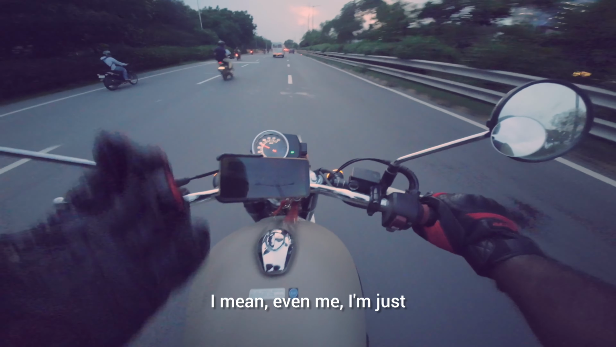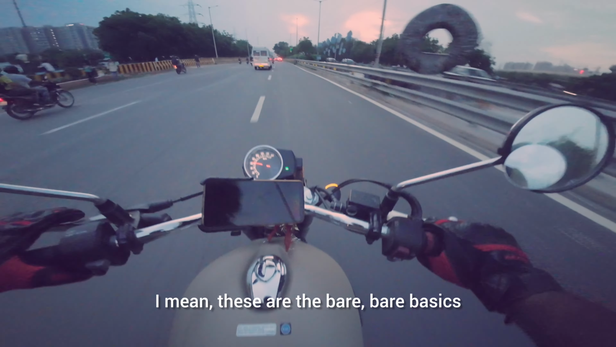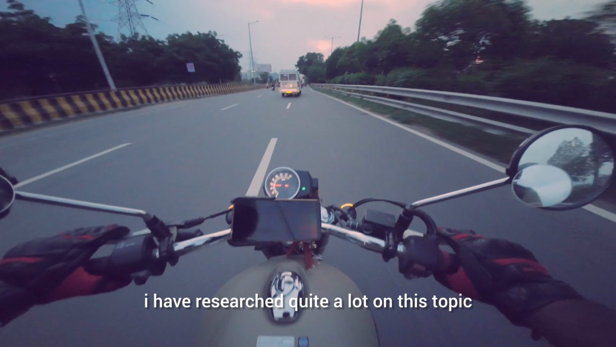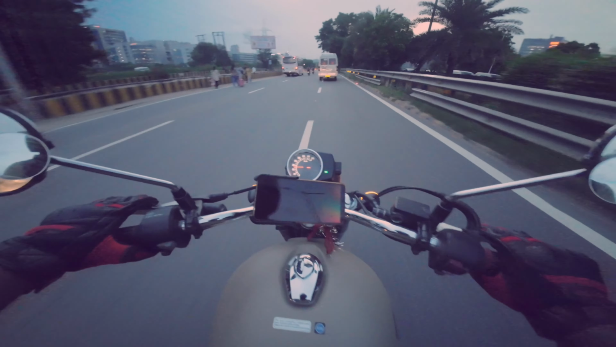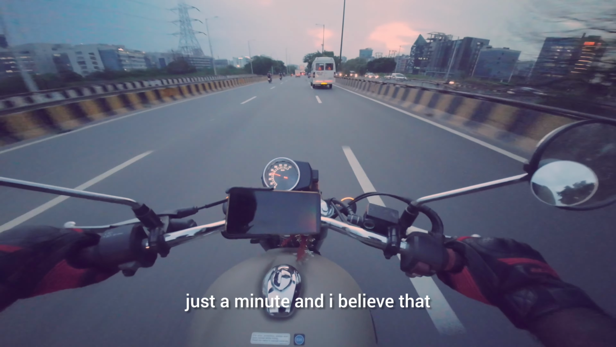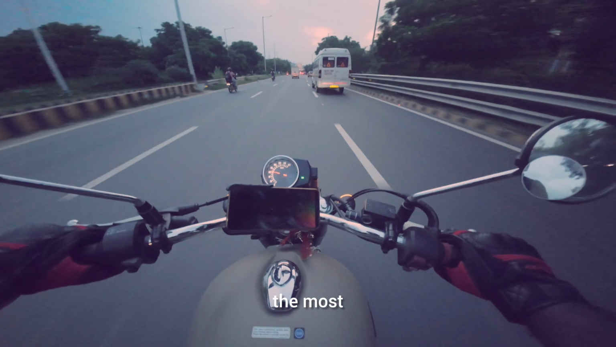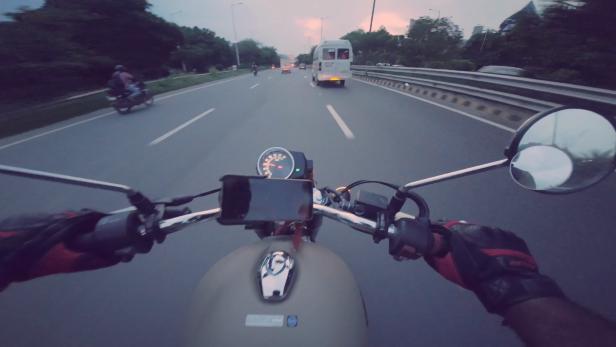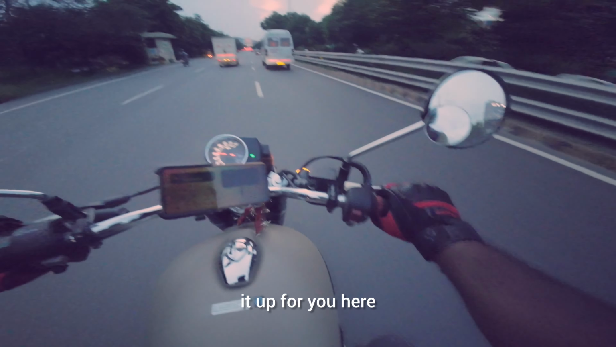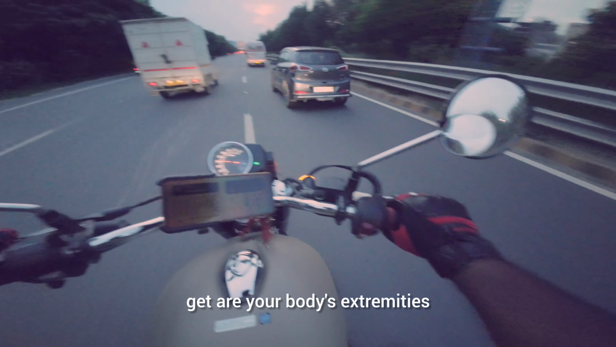I mean, even me, I'm just wearing gloves and a helmet. These are the bare basics. I have researched quite a lot on this topic, and I believe that the most injuries, and mind you, I'm quoting this, I'm not just making it up for you here, it's true, the most injuries you can get are to your body's extremities.